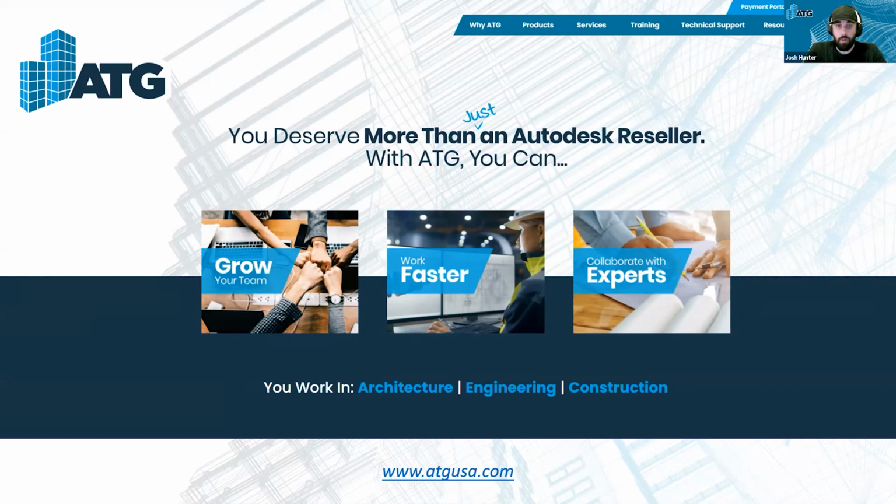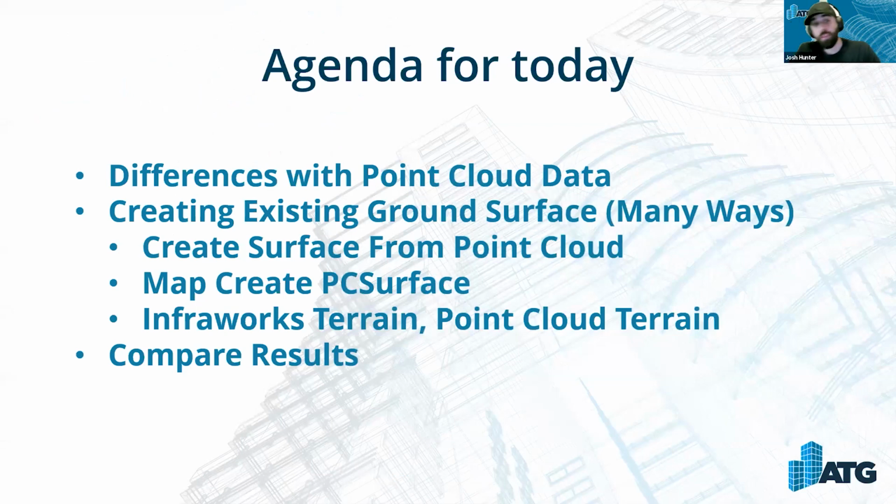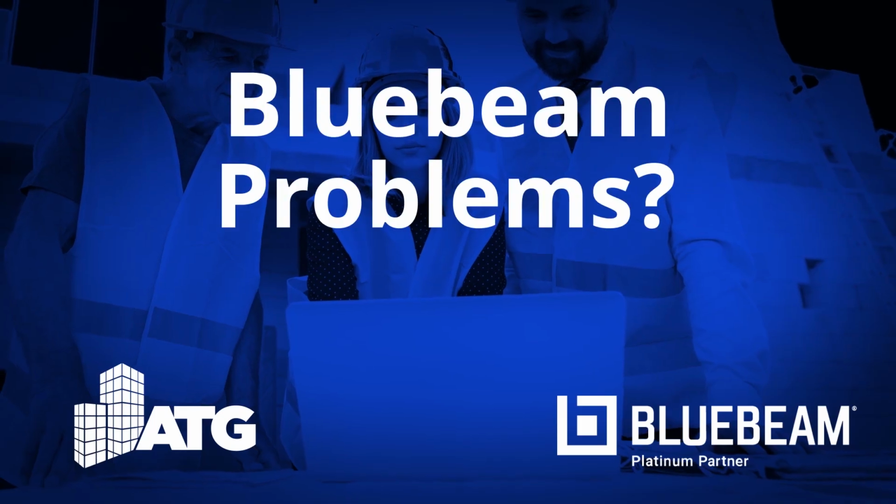The agenda for today: I'm going to be going over the differences of the point cloud data. From there, what you can actually do with it, that's where Terry's going to step in and be the master of all that goodness. He's going to be creating existing ground surfaces and the many different ways you can do it: create surface from point cloud, map, create PCT surface, InfraWorks terrain, point cloud terrain, and then compare all the different results. So we have a lot in store for you guys.